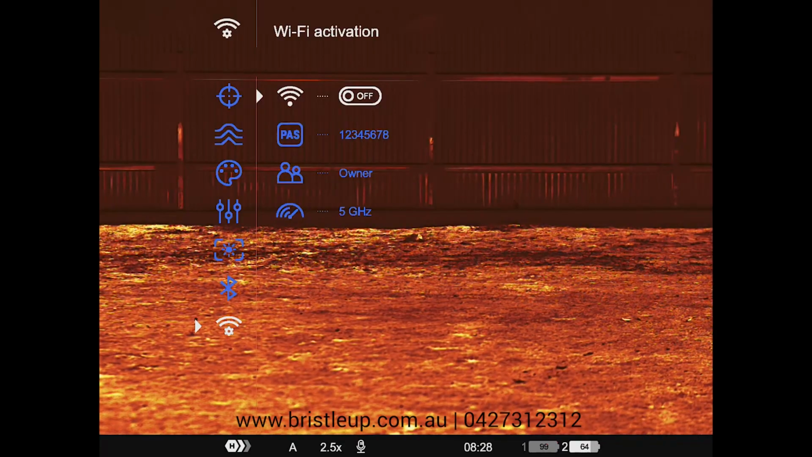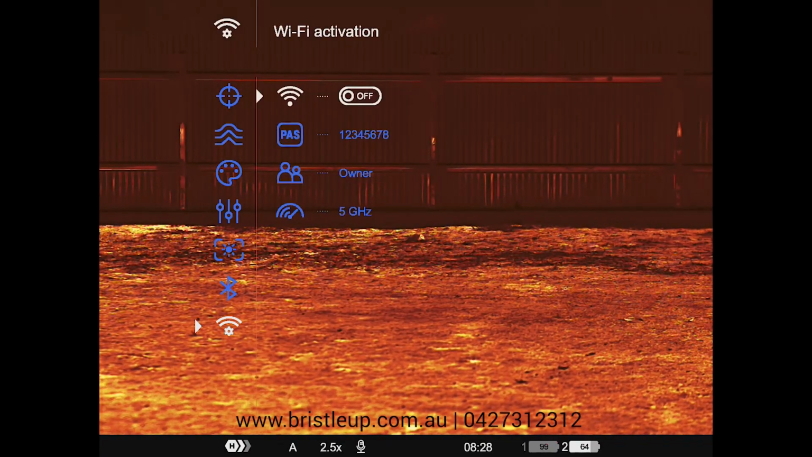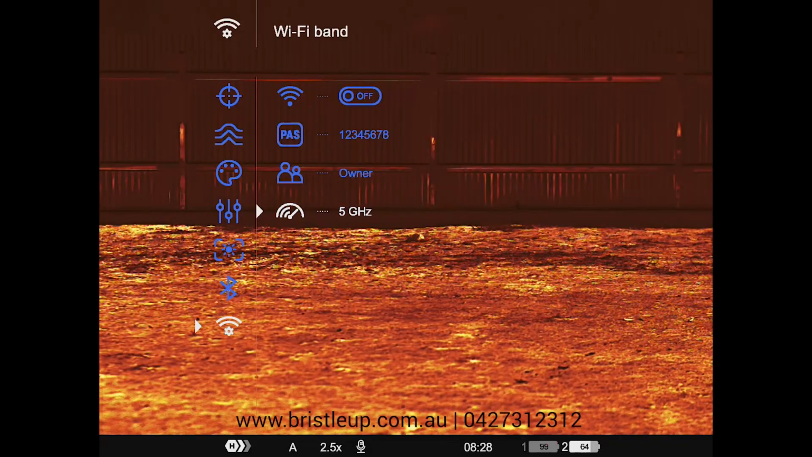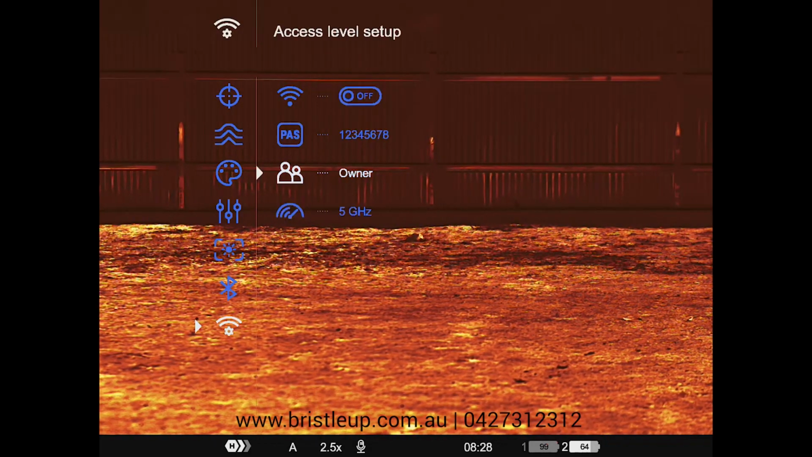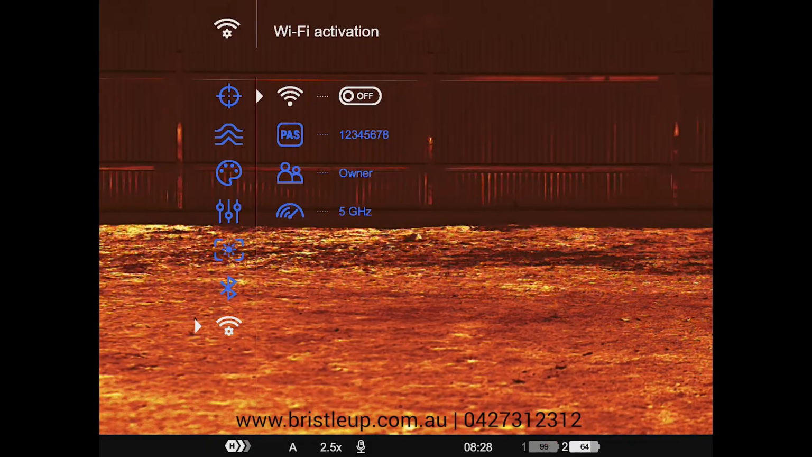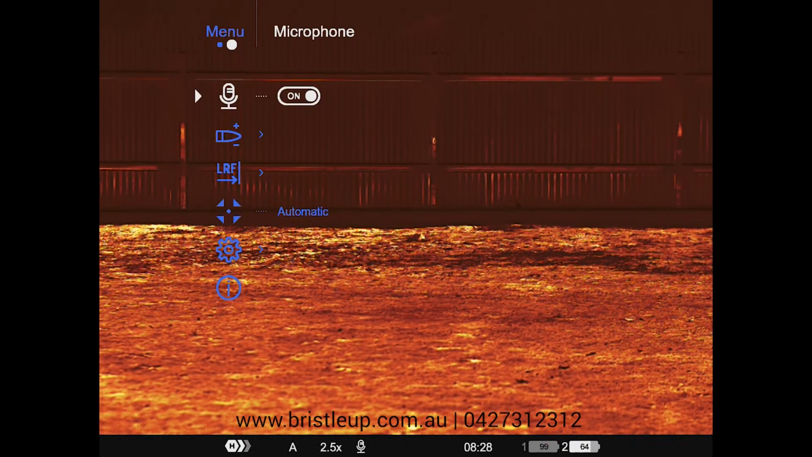And then we have our Wi-Fi setting, which allows you to turn the Wi-Fi on and allow you to connect to the Stream Vision app. Now from within here, you can see we have the option for 5 GHz or 2.4 GHz. 5 GHz tends to be a lot better. You can change the password and you can activate or deactivate the function. If Wi-Fi is turned on and Bluetooth, you will use more battery.